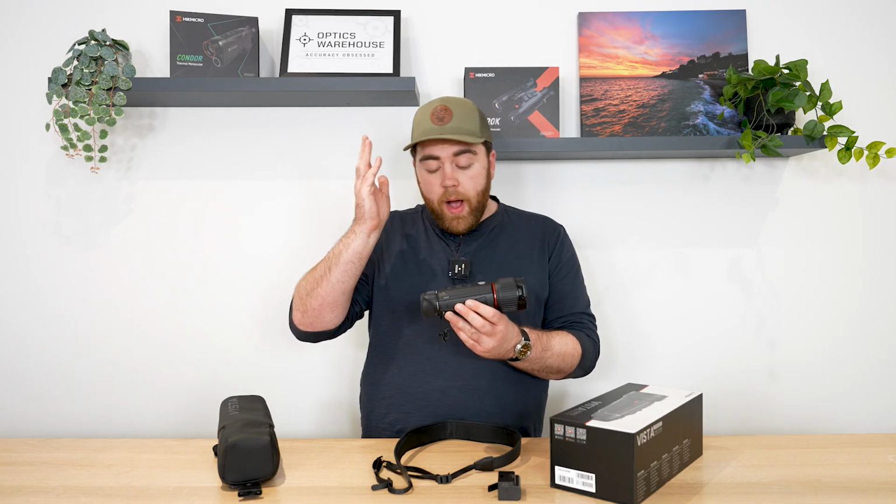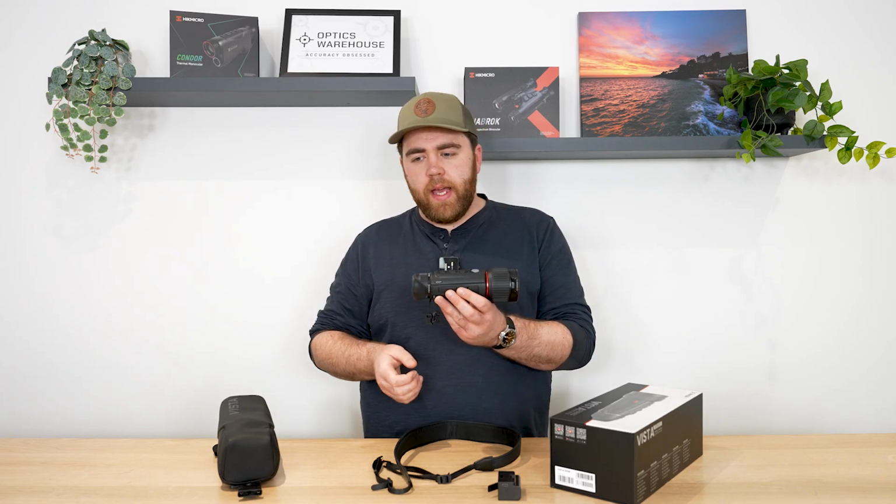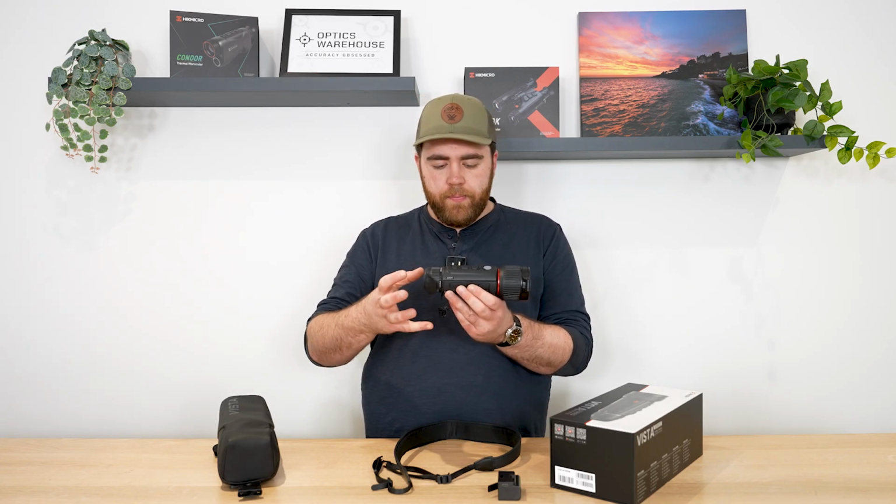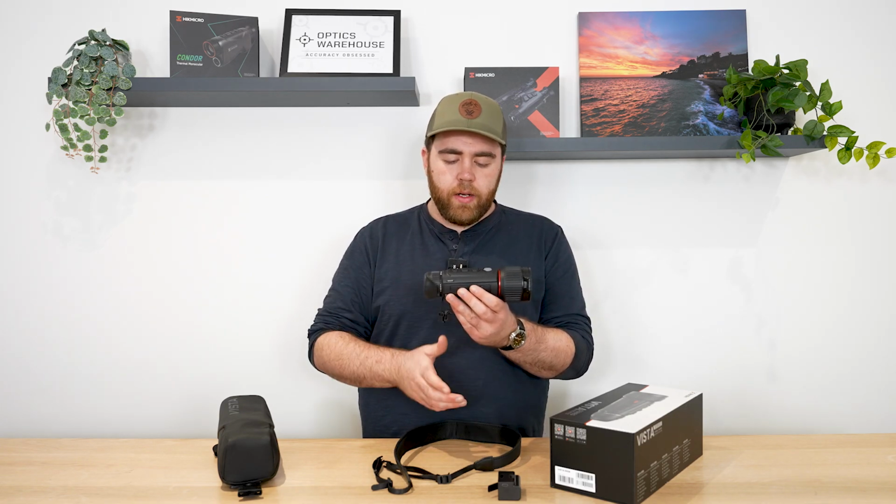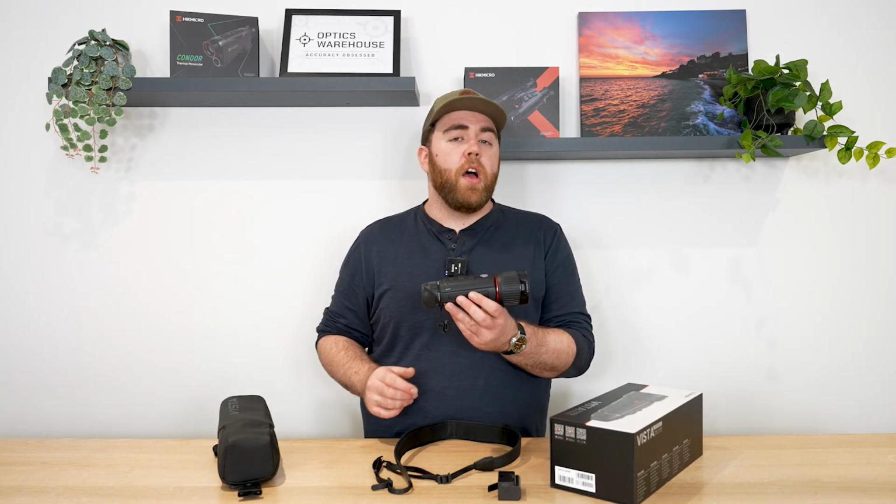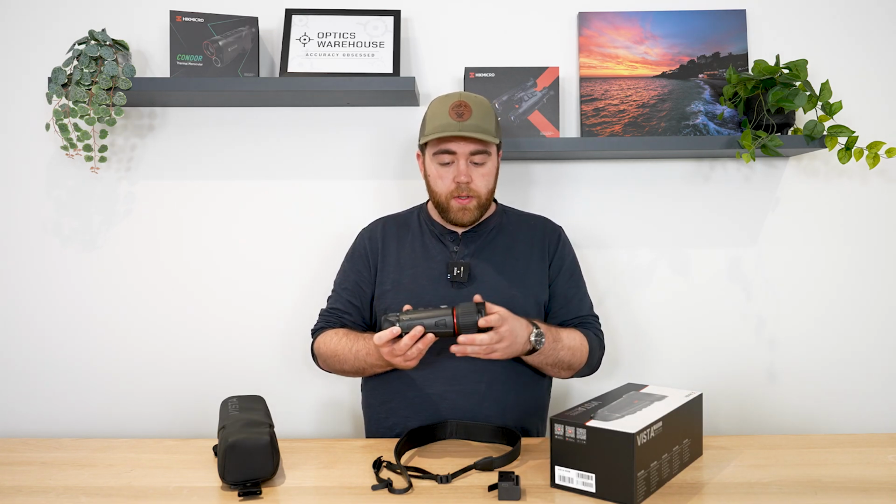Anything else to mention? Oh, AMOLED display, really bright and crisp on the eye. It is a true 2K pixel count on there, so a really nice high res image. And price point, we're coming in at just under the £4,000 mark. So really competitive for what it is.